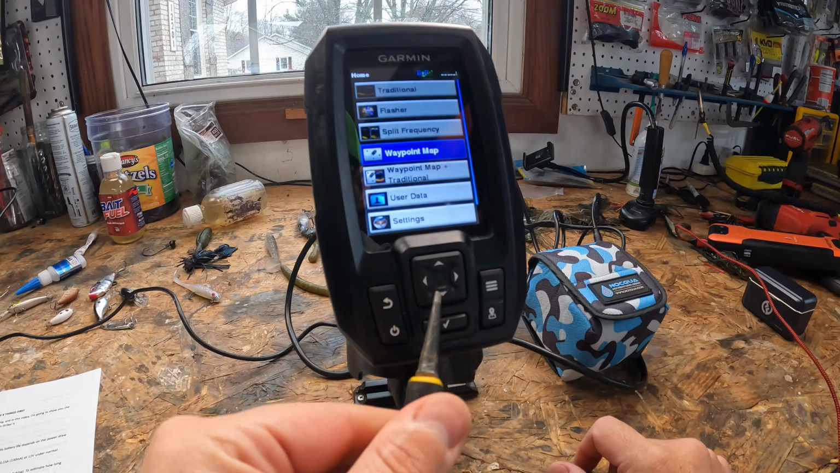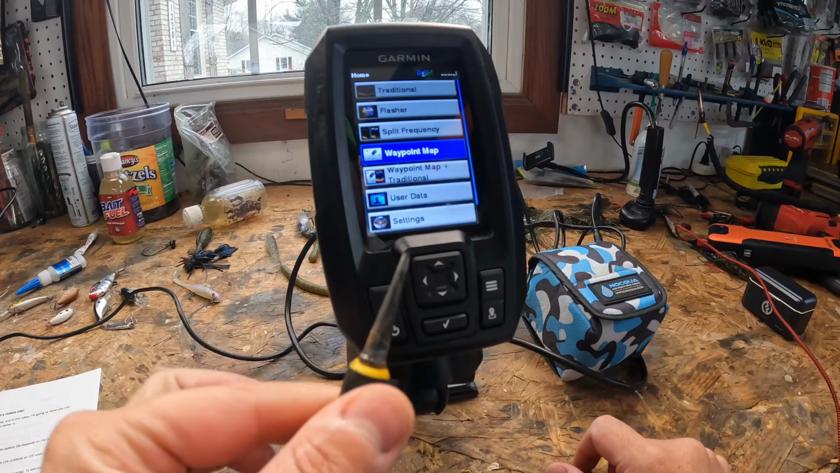This is your multi-directional key. This is going to move your cursor when you're in your map. This is going to zoom. It's also going to pan.